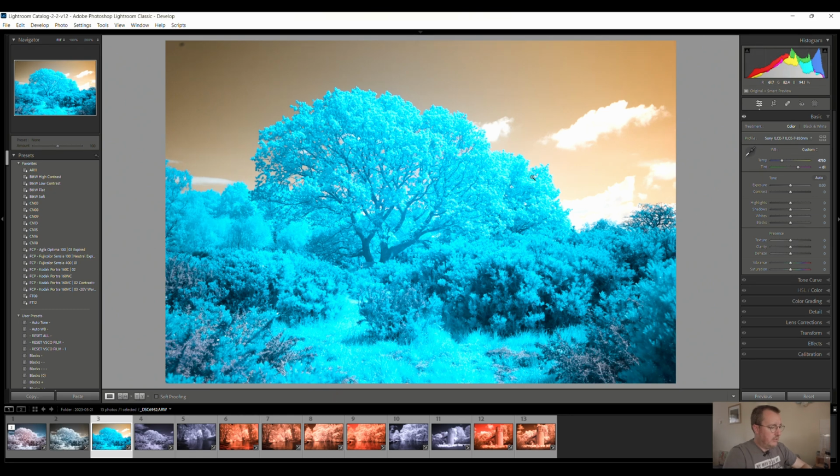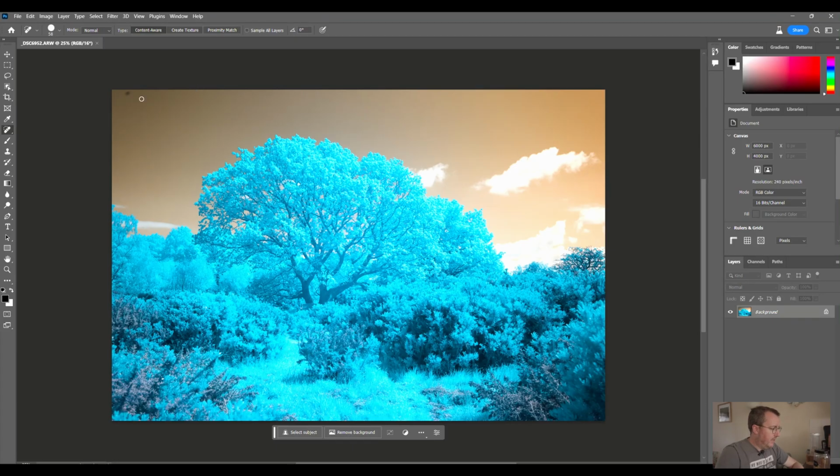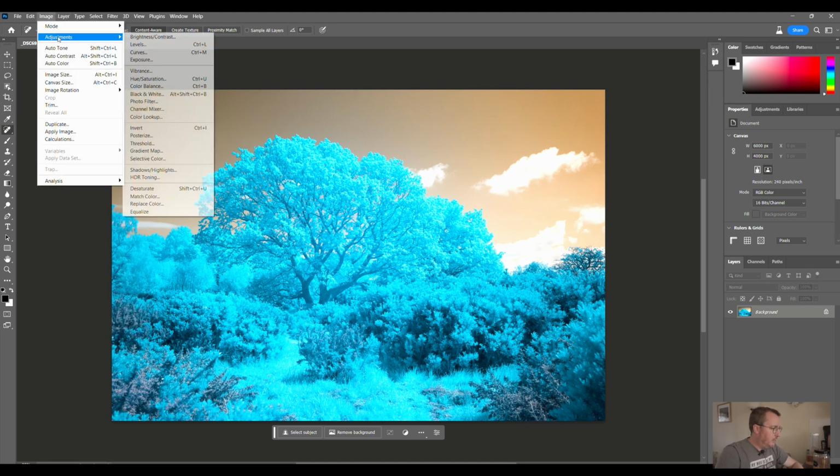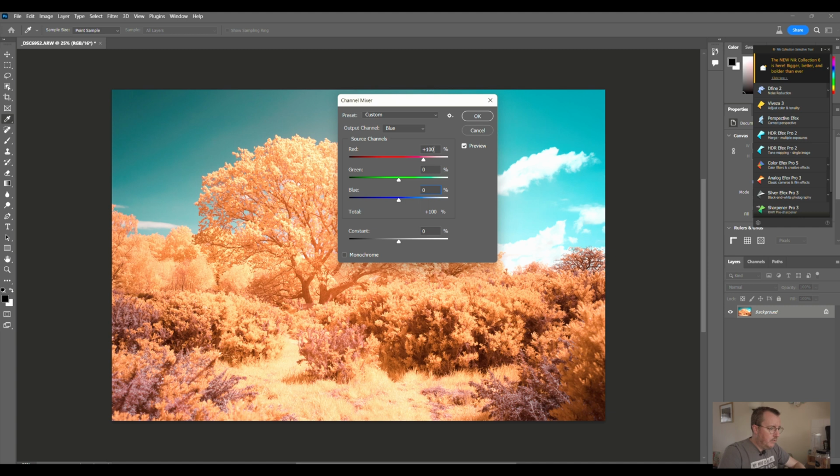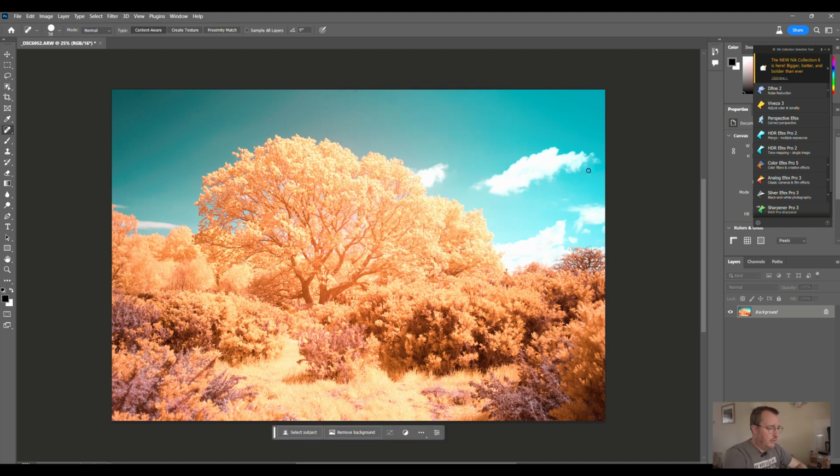So over to Photoshop, and I'm going to get rid of that little dust bunny up there because it's annoying me. So let's do the channel flip on this image. Okay, and like before, the sky has gone a little bit of a teal colour with some orange hazing above. What you will also notice is that the foliage has gone to a couple of different shades depending on the type of plant. So whilst a lot of it is this orange colour, some of it's gone purple.